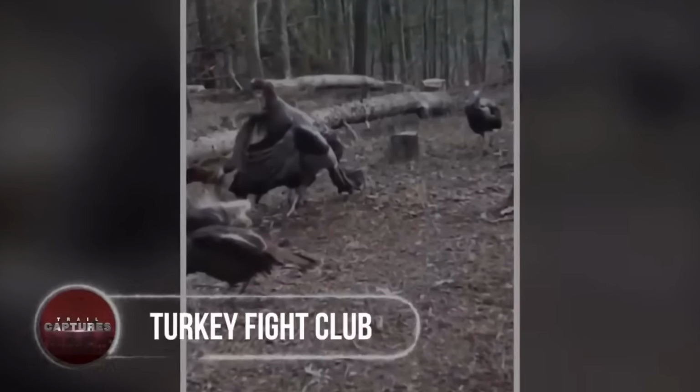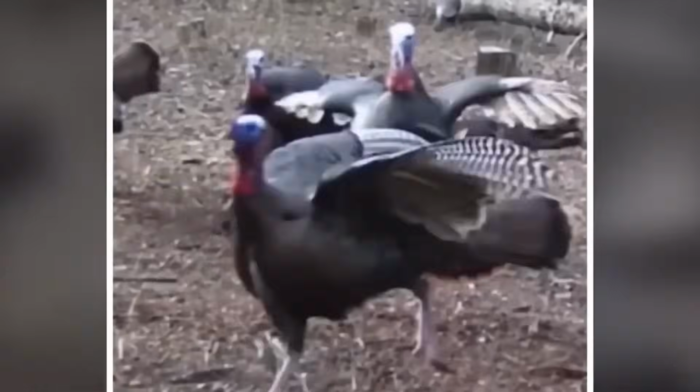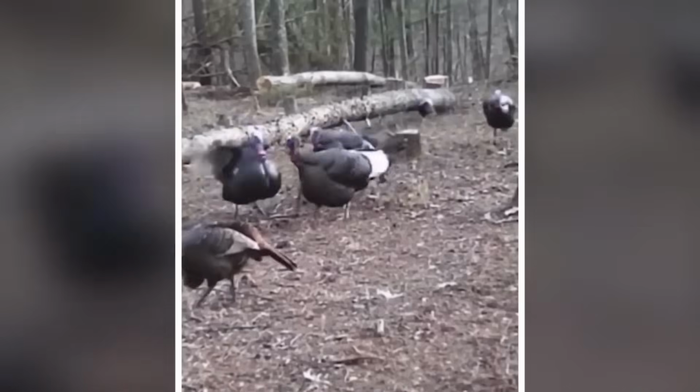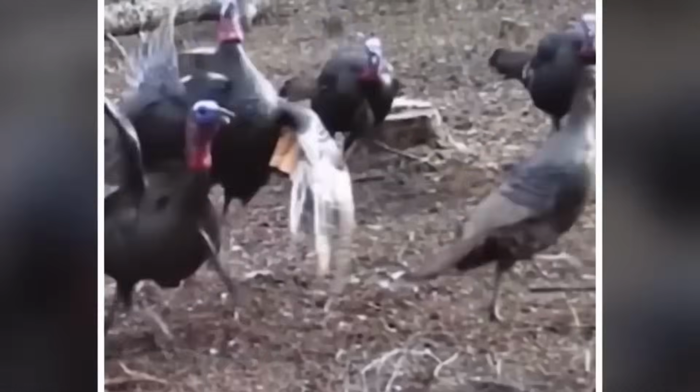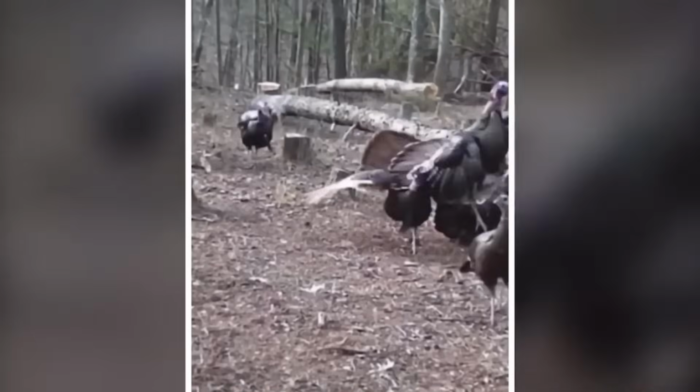Turkey Fight Club. A seemingly innocent forest scene turned into a turkey battle royal. Turkeys out of nowhere started attacking each other. Why? No one could tell. The trail cam owner thought it was the coolest thing he'd ever caught on tape.